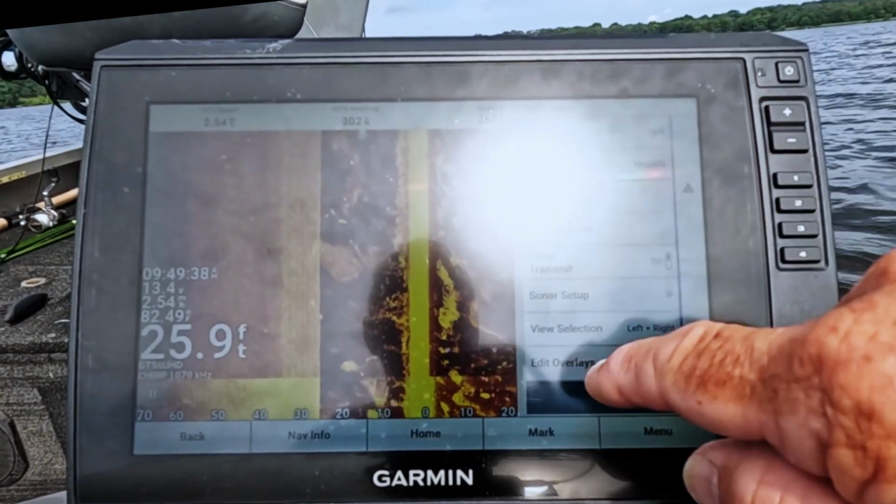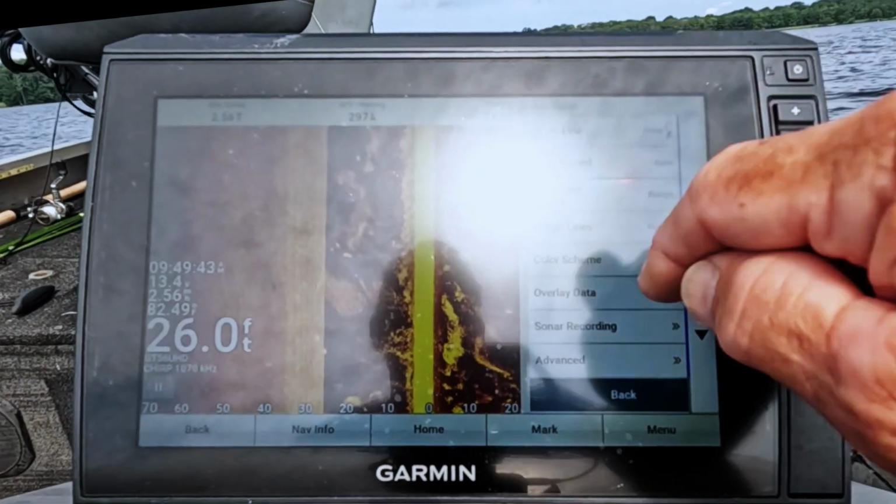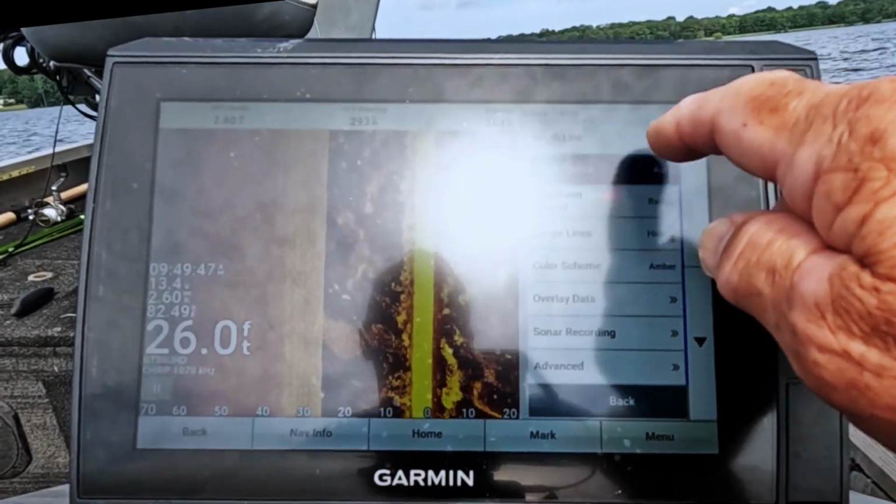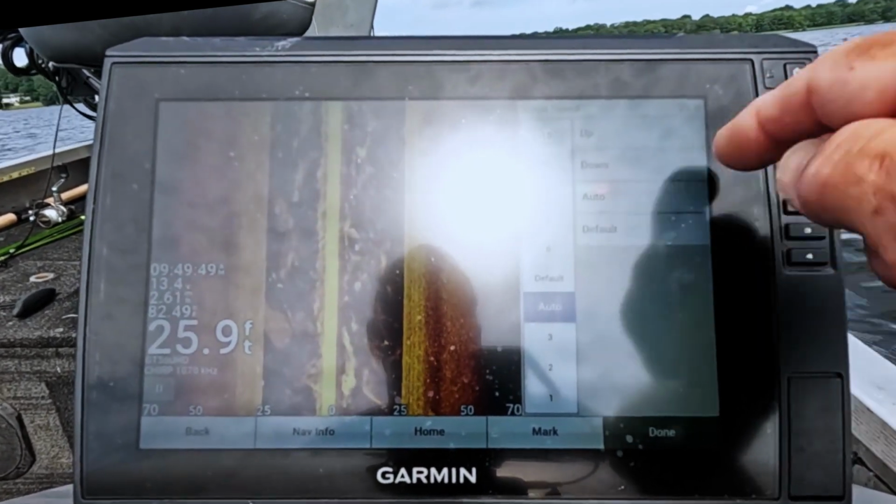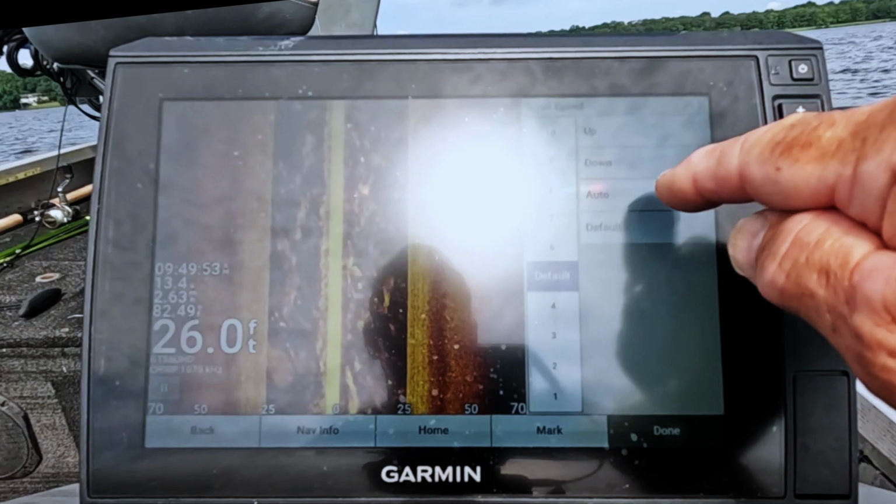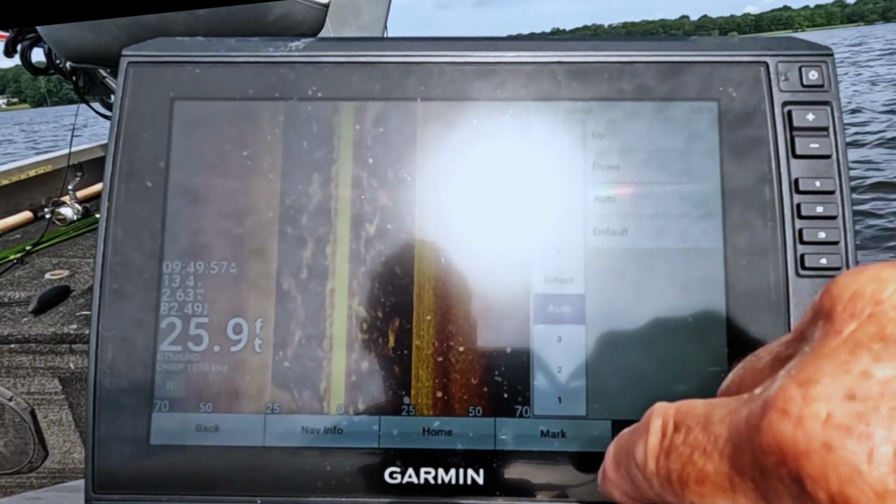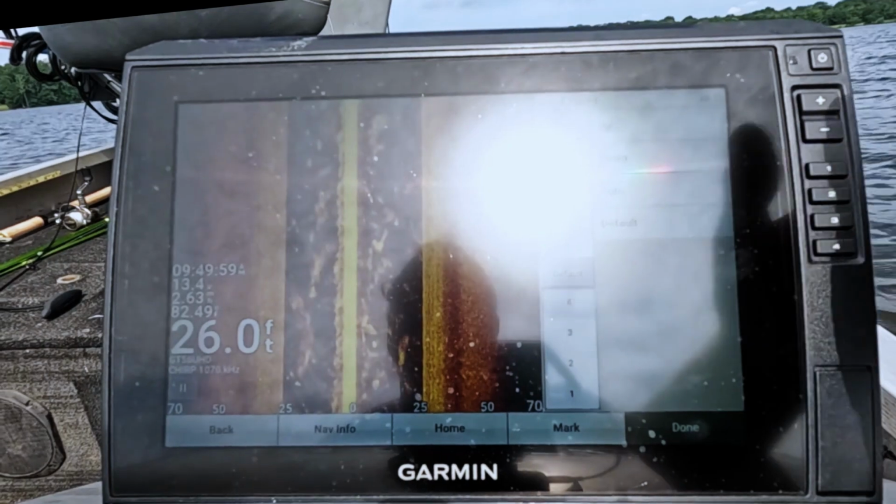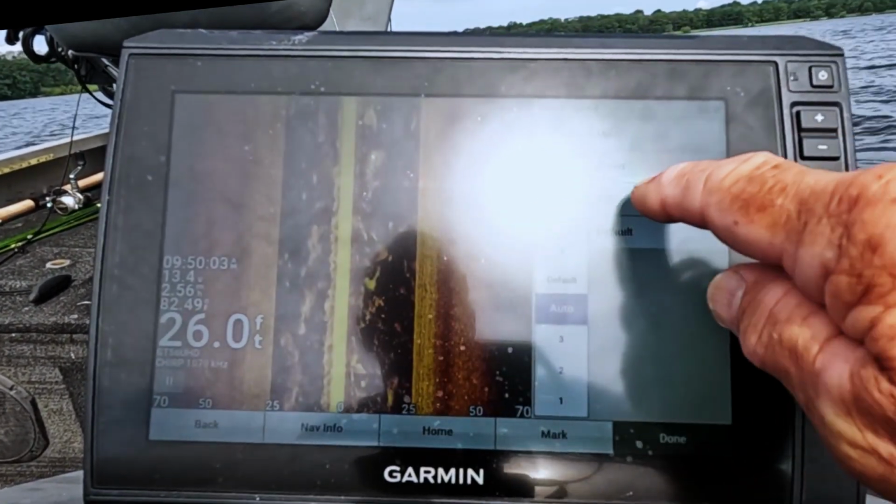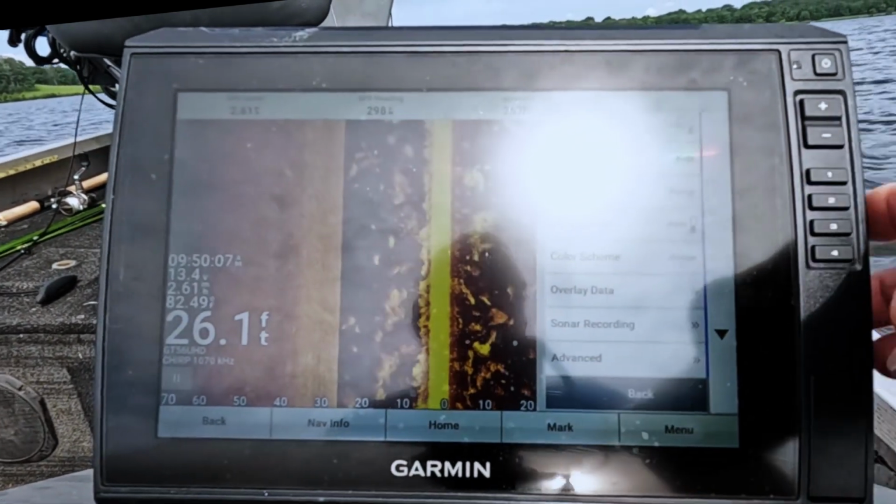Sonar setup. There we go. Scroll speed, always set that to auto. It'll always default to something else, somewhere like 6 or 7. You want this unit to determine your speed. That helps you, whether you're going fast or slow. It keeps up with it by itself. So keep that on auto, and it does a really good job.